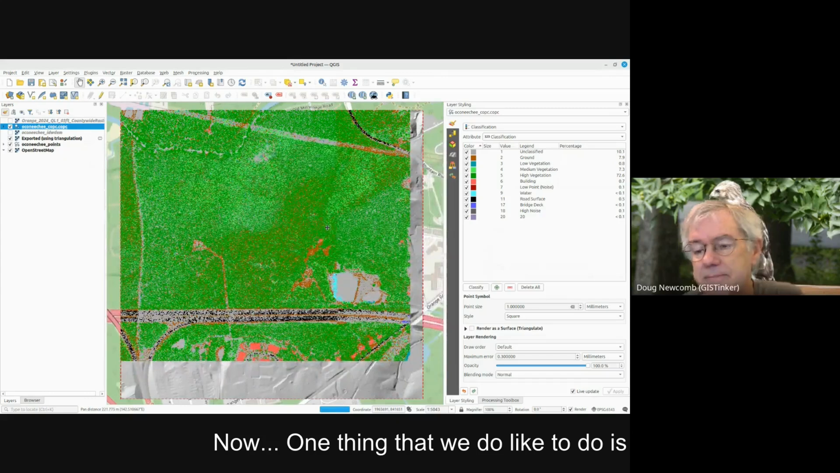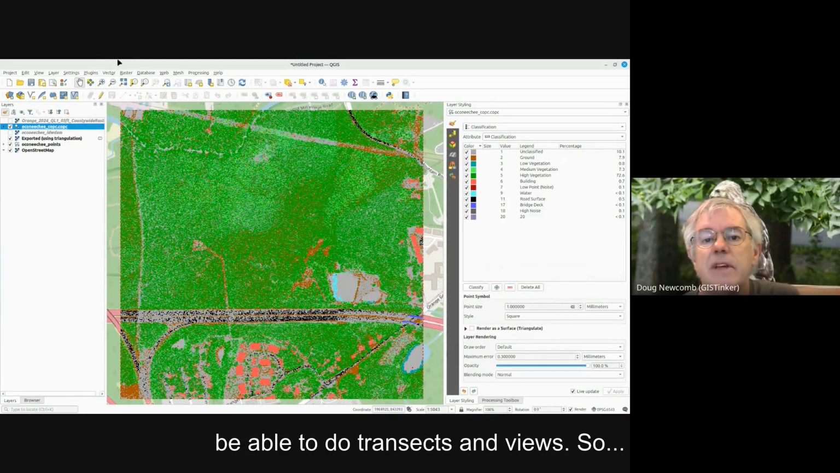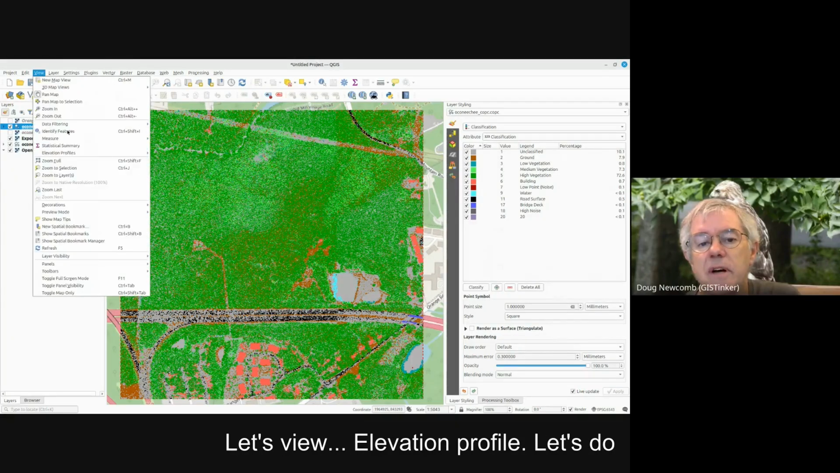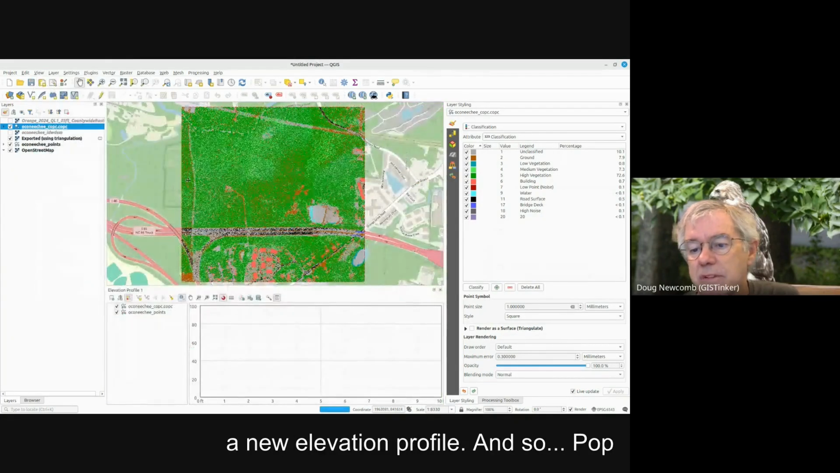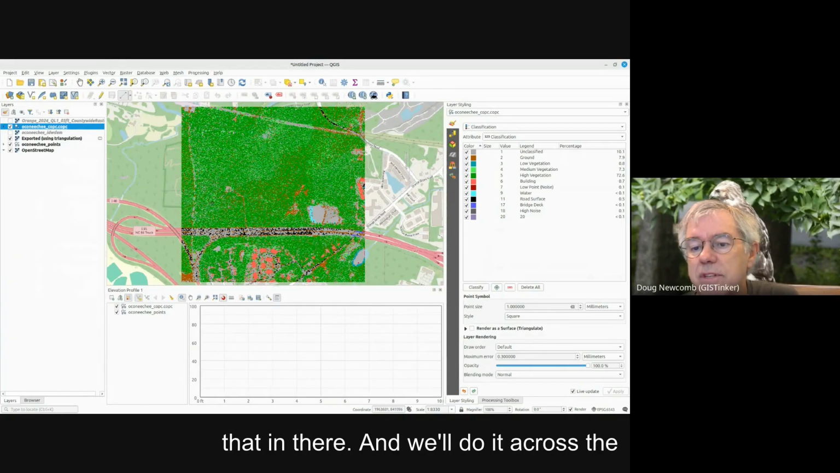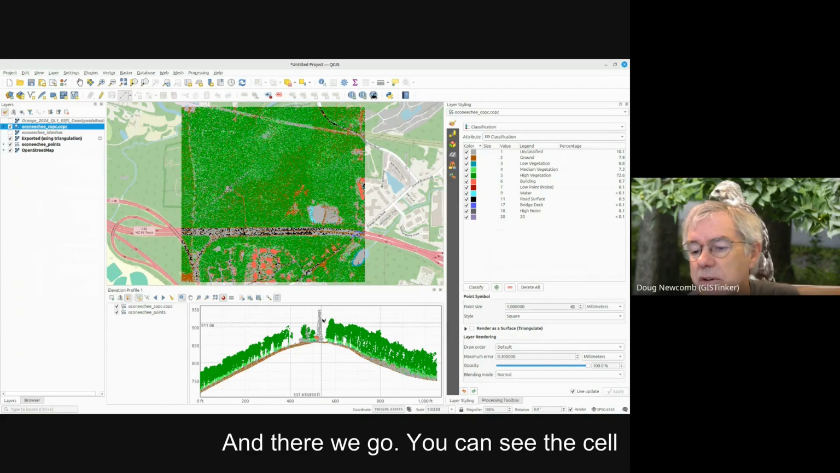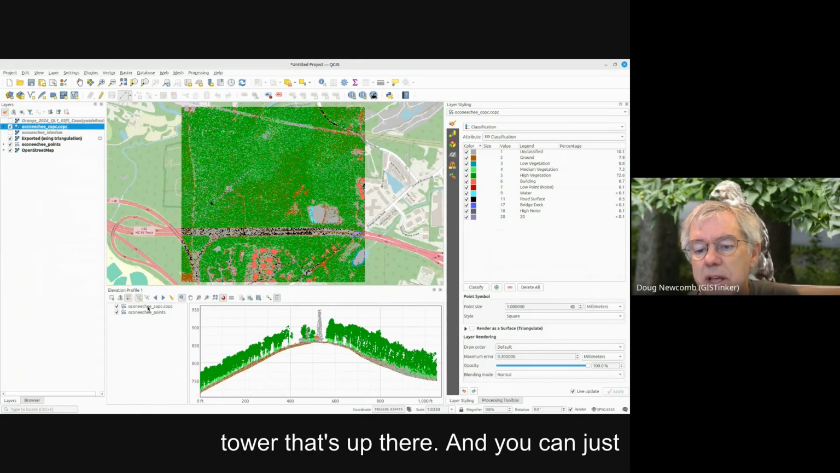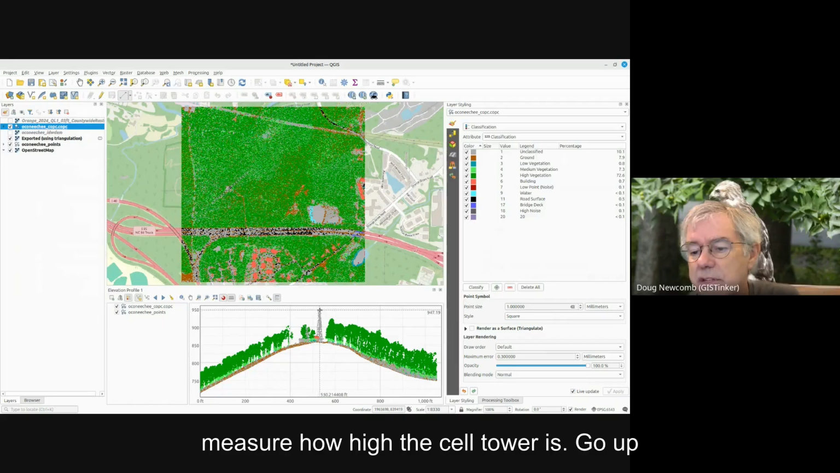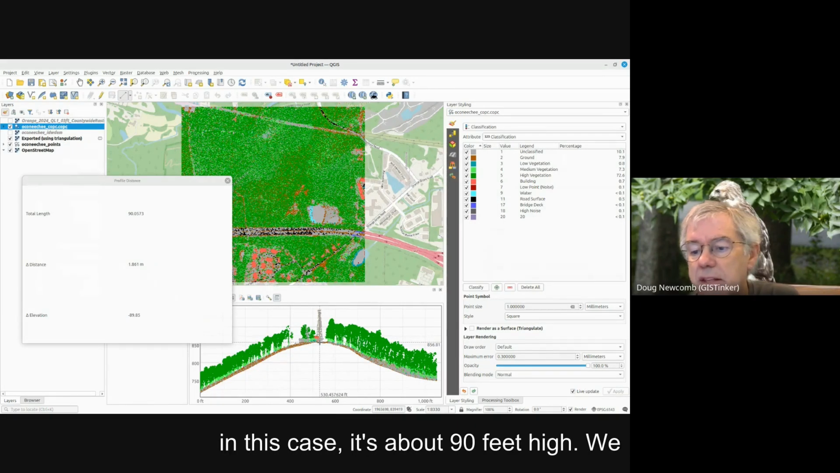Now, one thing that we do like to do is be able to do transects and views. So let's view elevation profile. Let's do a new elevation profile. And so pop that in there, and we'll do it across the top of Occoneechee Mountain. And there we go. You can see the cell tower that's up there. And you can just measure how high the cell tower is. Go up here and go down here to the bottom. And in this case, it's about 90 feet high.